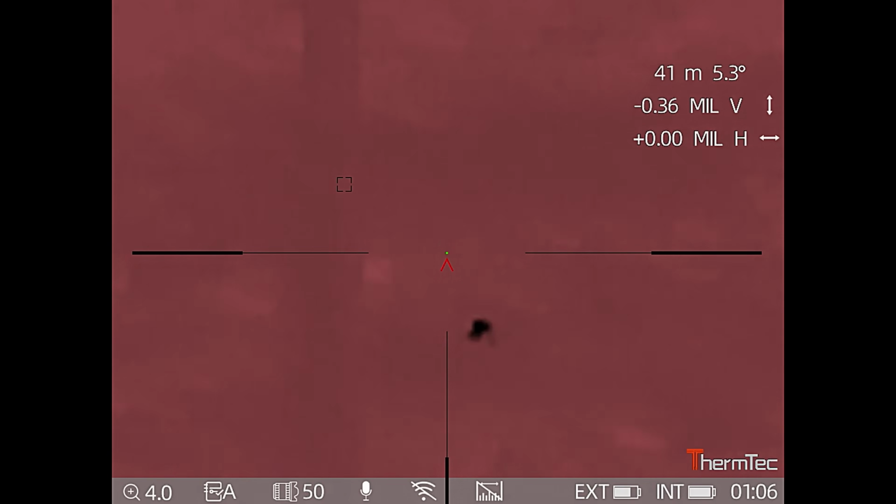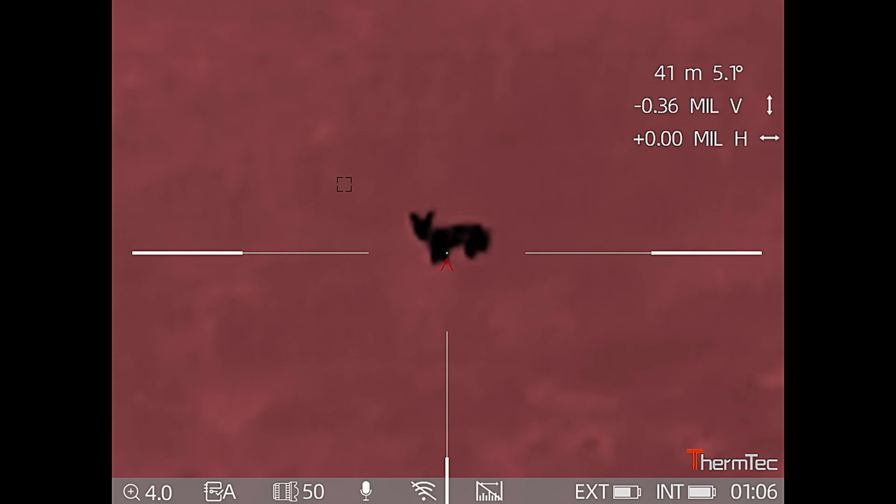Right, I'm going to have to be very quick because I'd actually put the rifle back in the truck. I'm sitting in the truck, I was about to pull away, and I've only got a very small window to be able to shoot this.